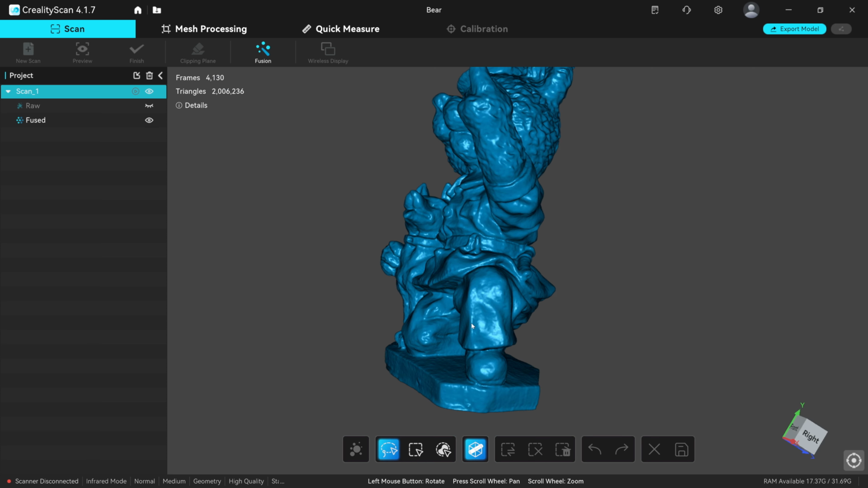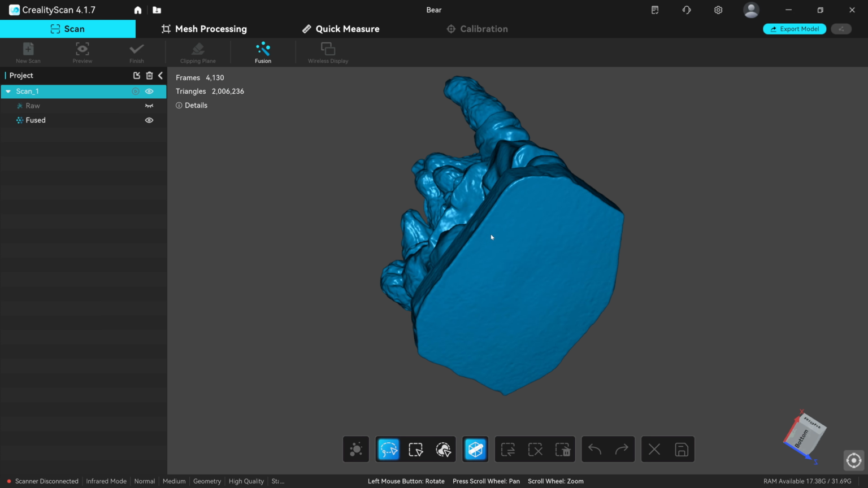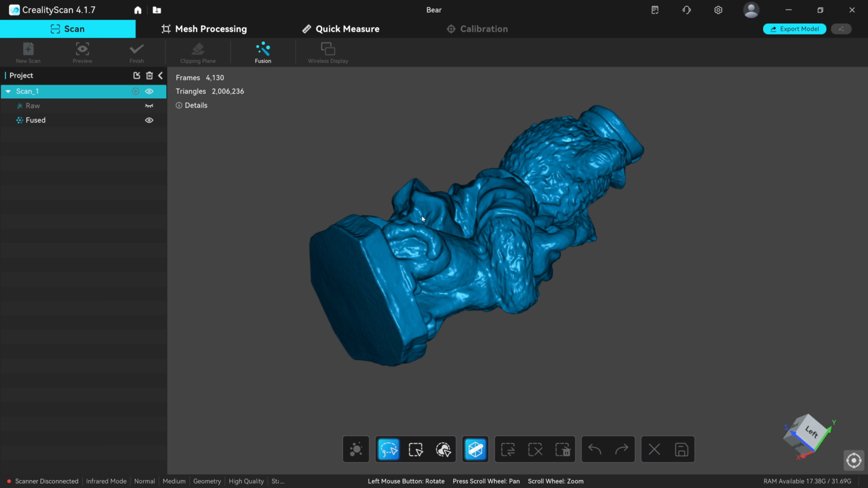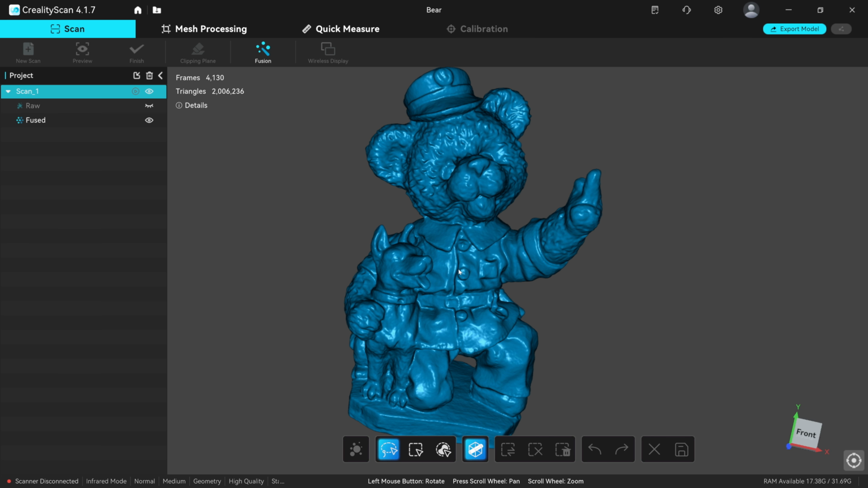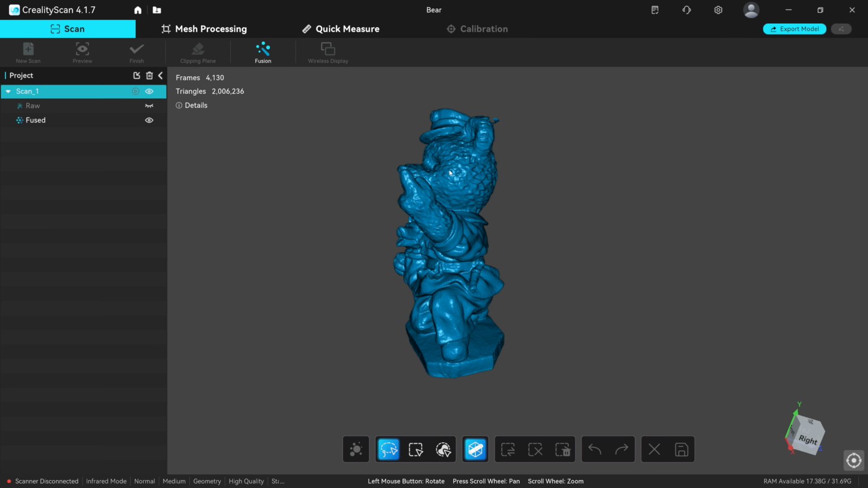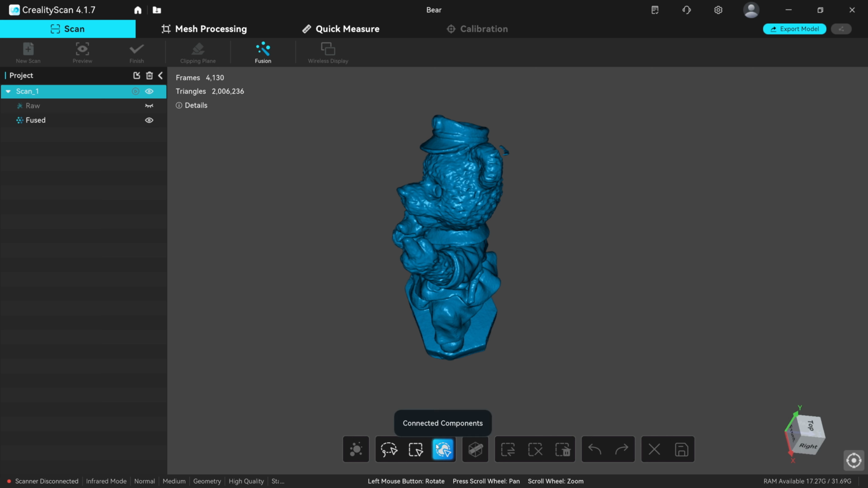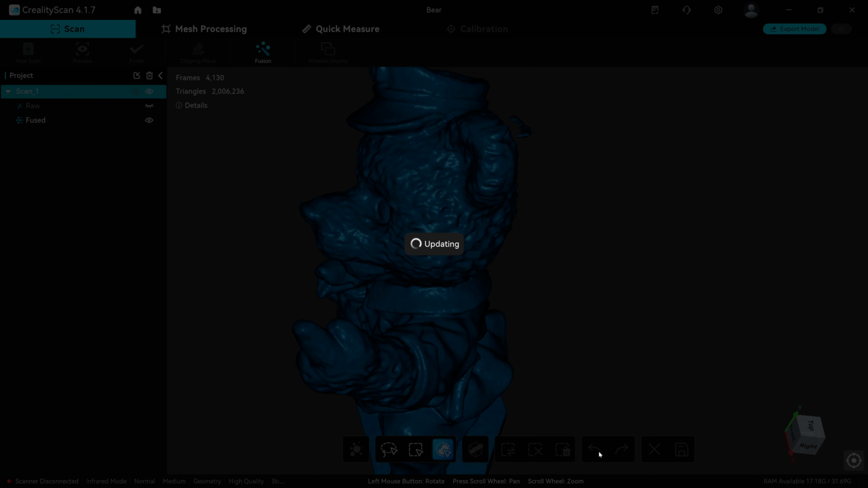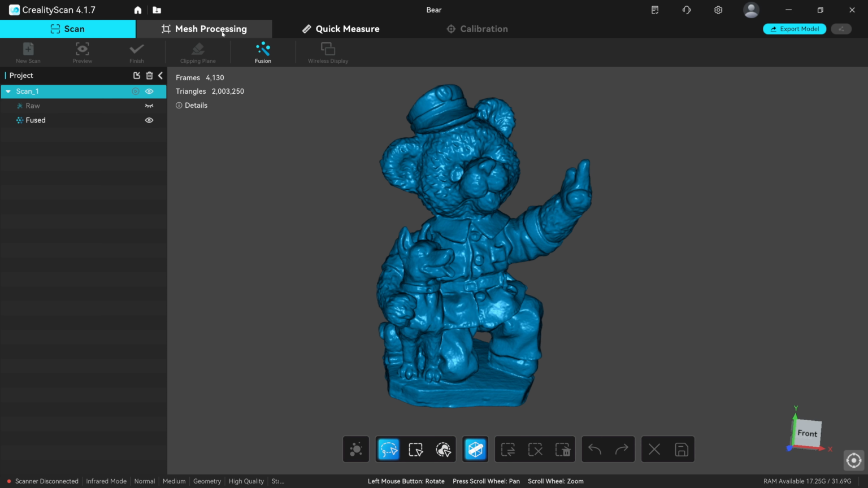Let's have a look at the bottom of him. Yeah, that's coming okay. Underneath him is scanned okay then, because we obviously turned it upside down and got it from both angles. Okay, so let's get rid of that little bit of floating junk on the top then. Connected components. Invert selection. There's his look. Delete. Save.